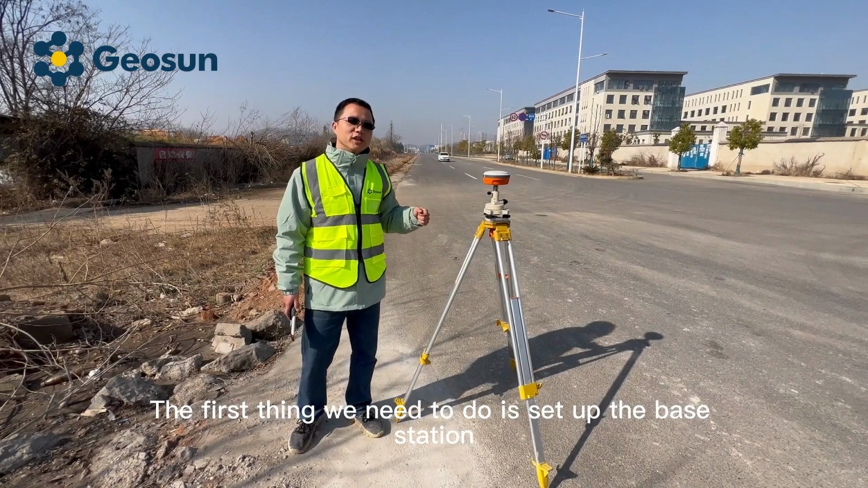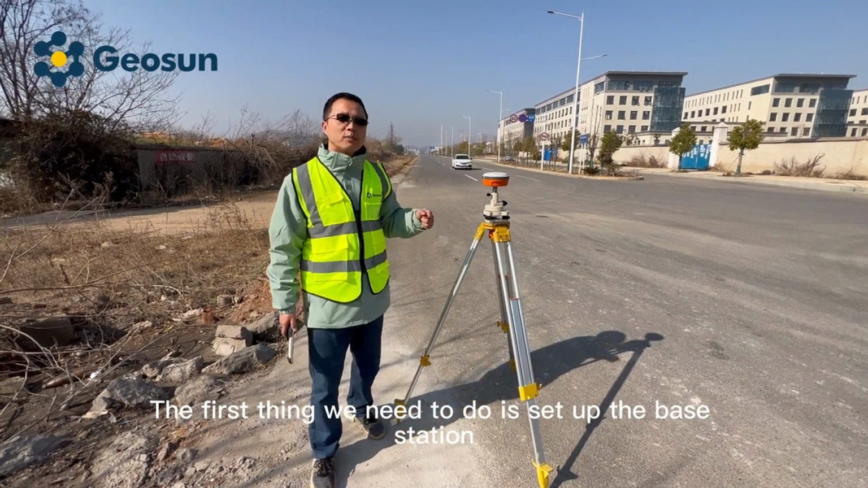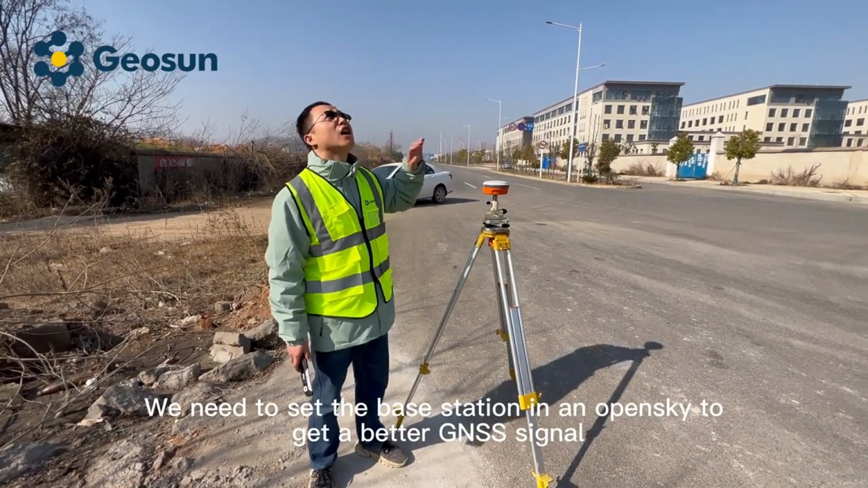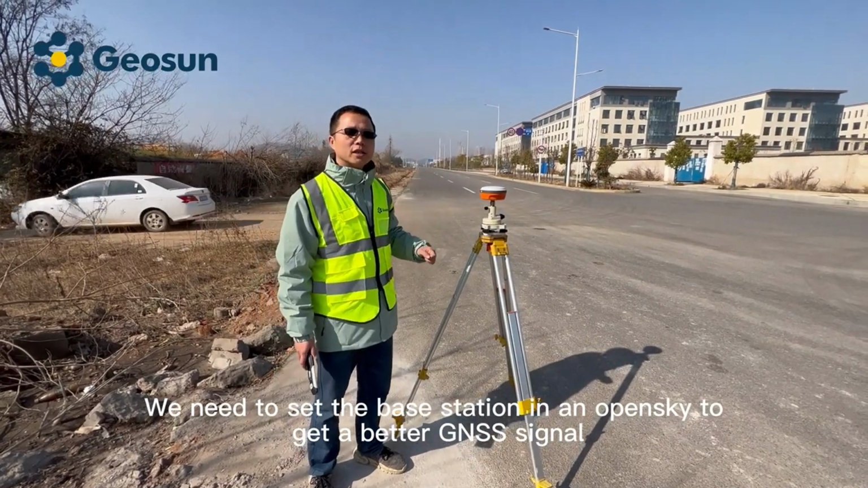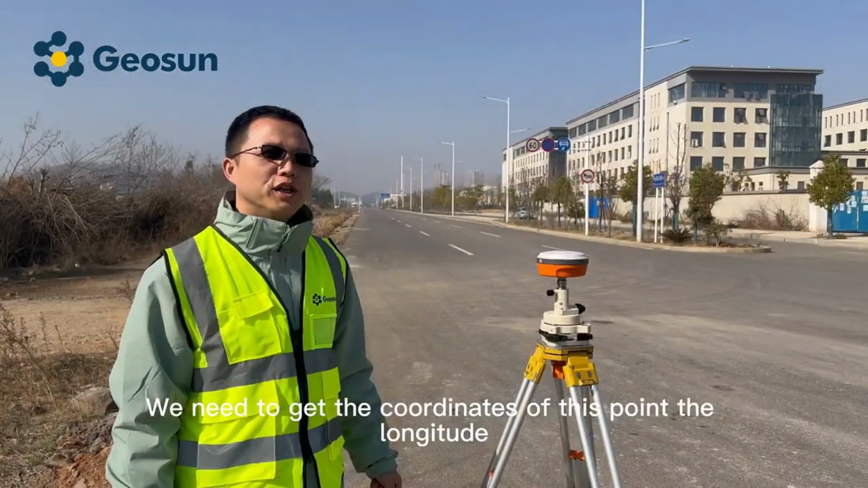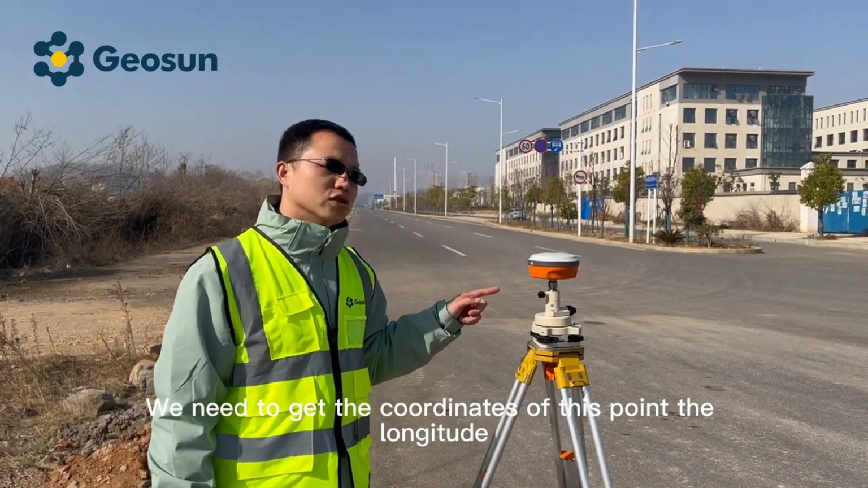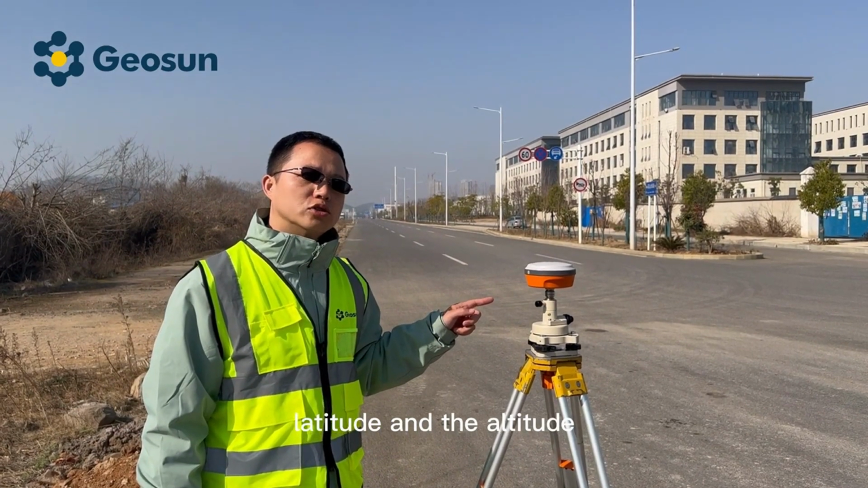The first thing we need to do is set up the base station. We need to set the base station in an open sky to get a better GNSS signal. We need to get the coordinates of this point, the longitude, latitude, and the altitude.